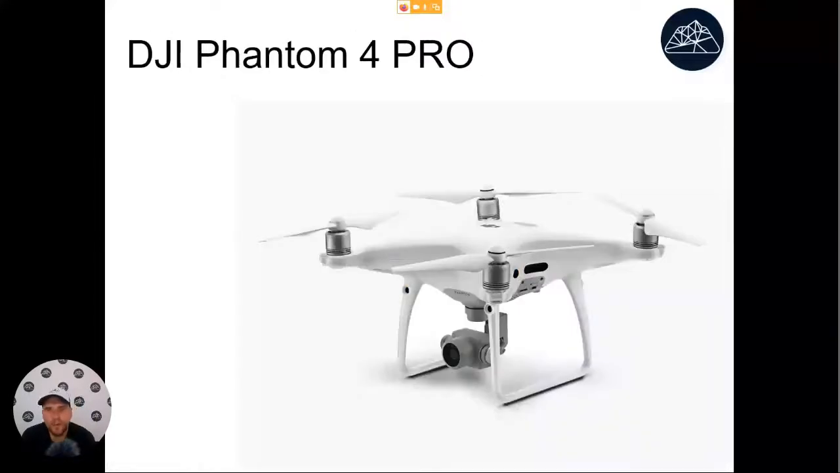Okay, now we are getting to the affordable and industrially produced drones. This is what actually most people are using today. This one is called DJI Phantom 4 Pro. The price on this one will be less than $2,000. It is made of plastic, but it is very safe.